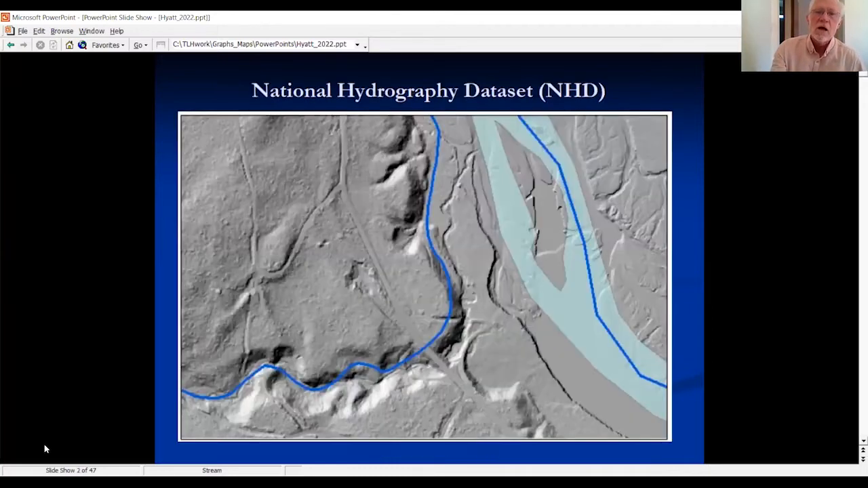So early on in this work, it became painfully obvious that there's really no point in trying to do riparian analysis in detail without better hydrography.